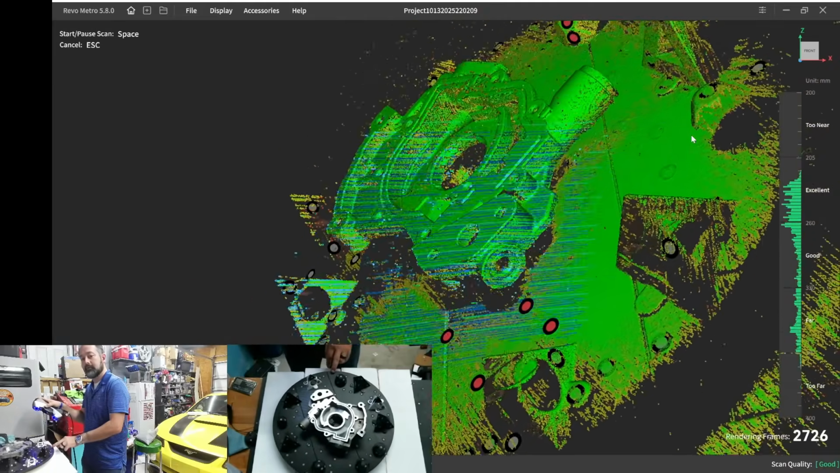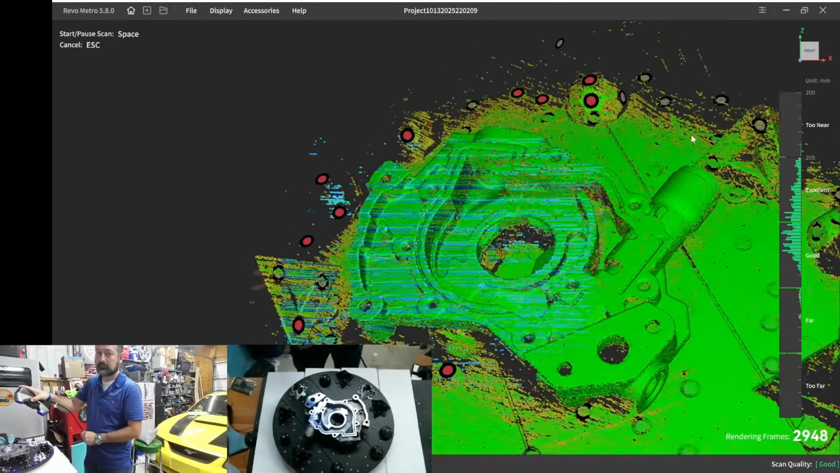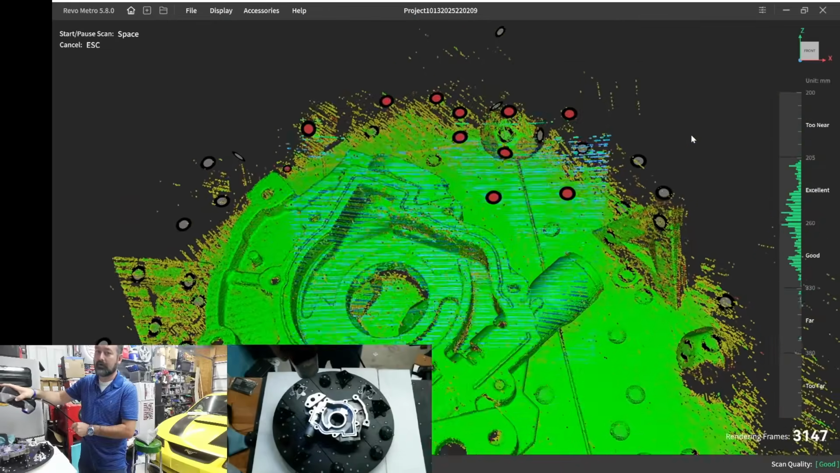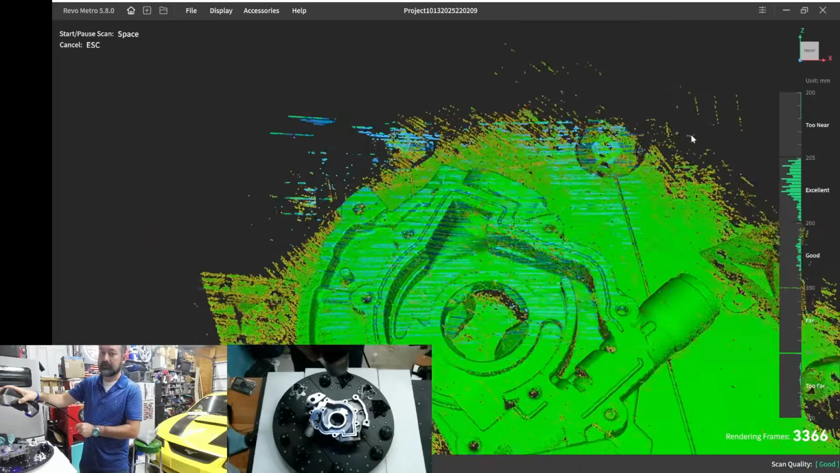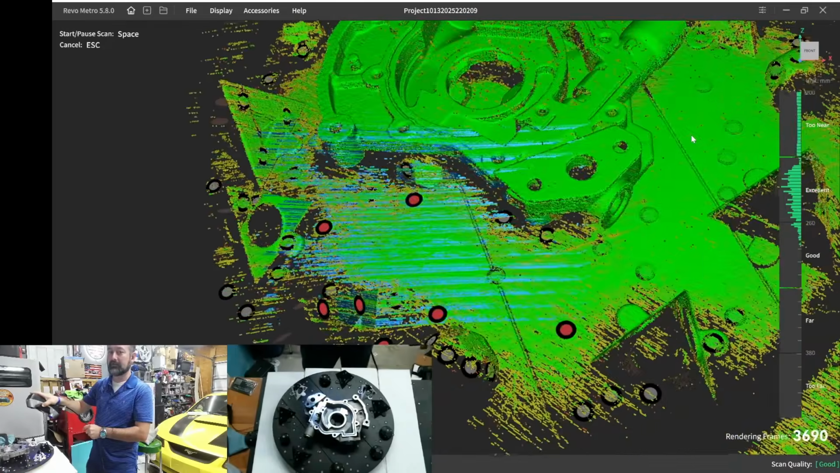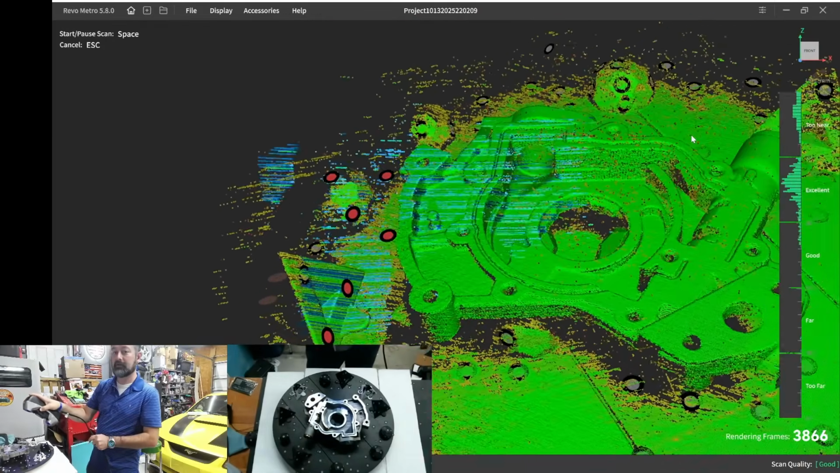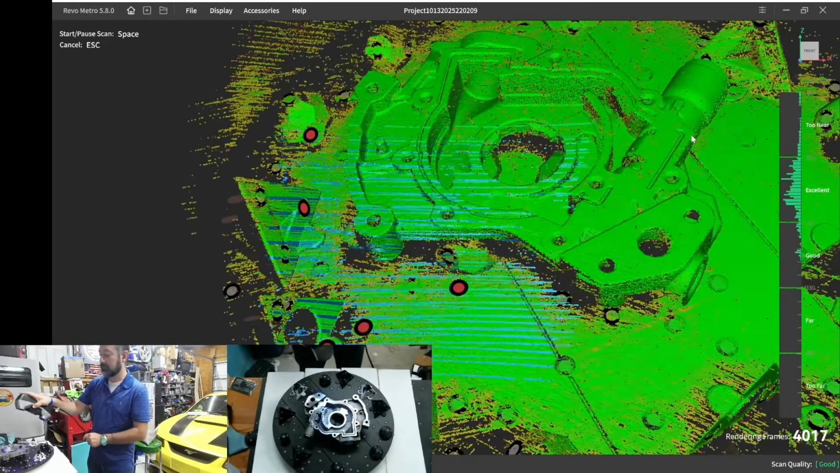Just being careful that I don't touch any of the markers. Since I don't have any markers on the part, walk it in from the side. I'm referencing these dots around it. Okay. As long as it can see markers in its frame of reference, you're good to go. I'm actually getting pretty deep into that crevice.